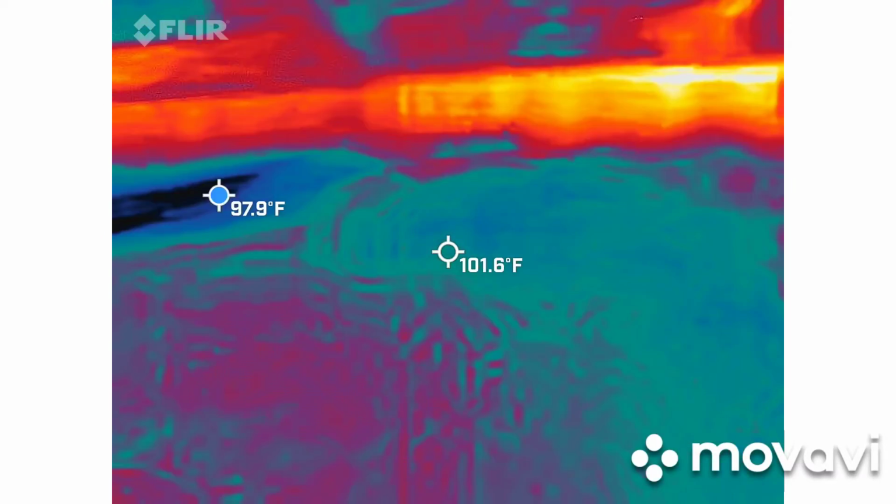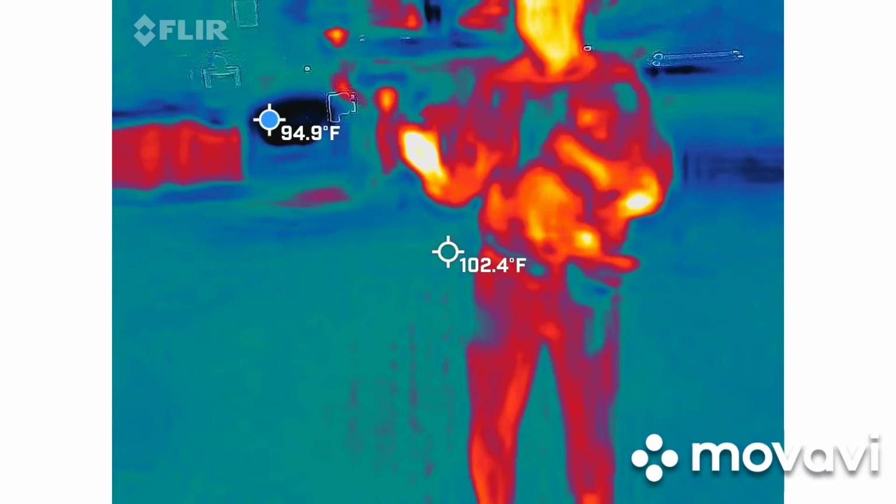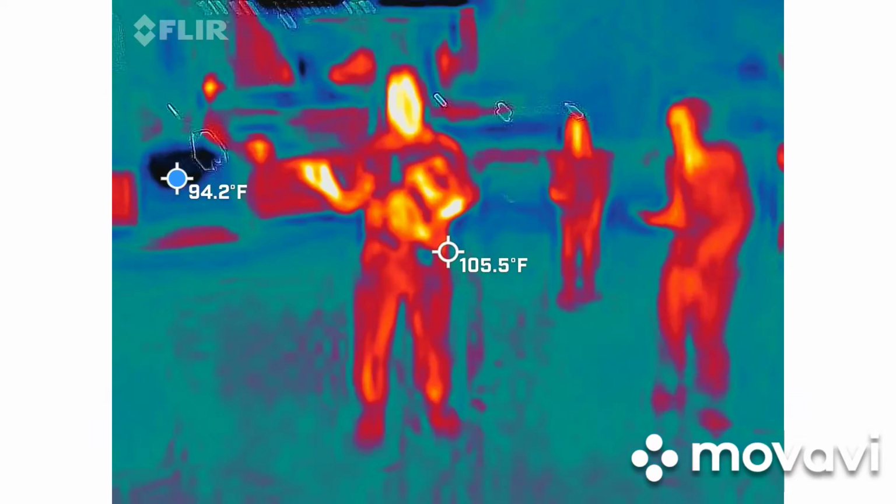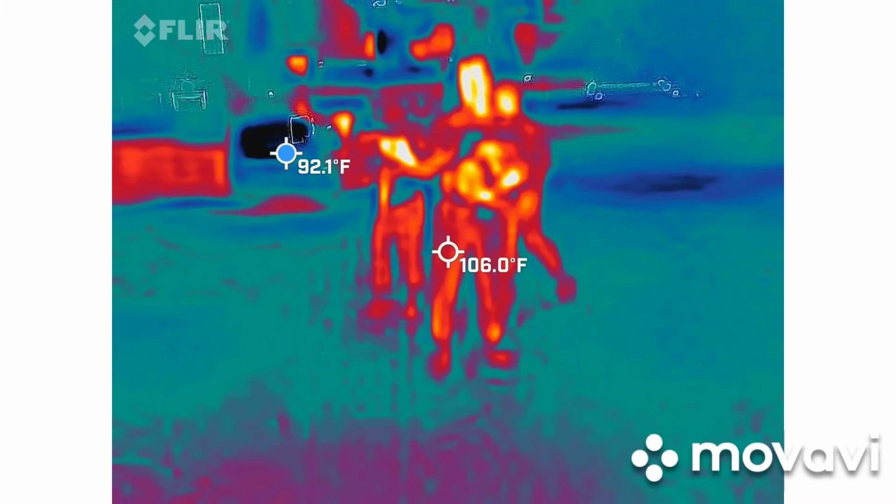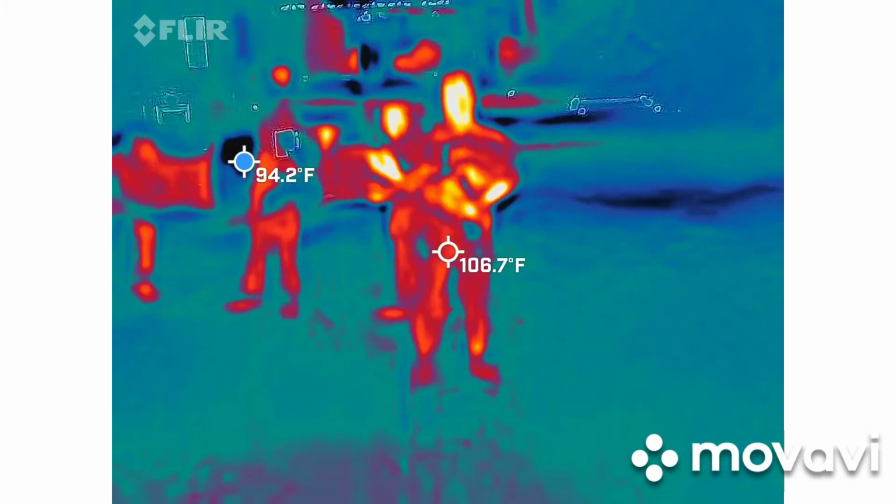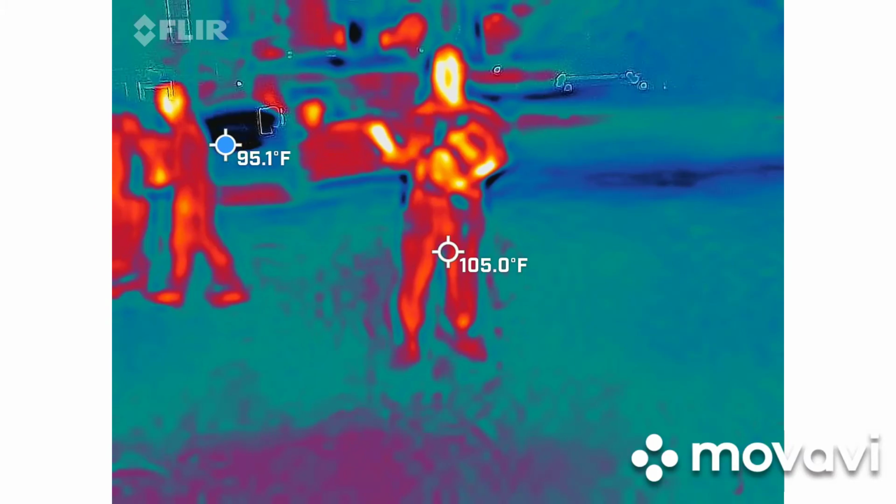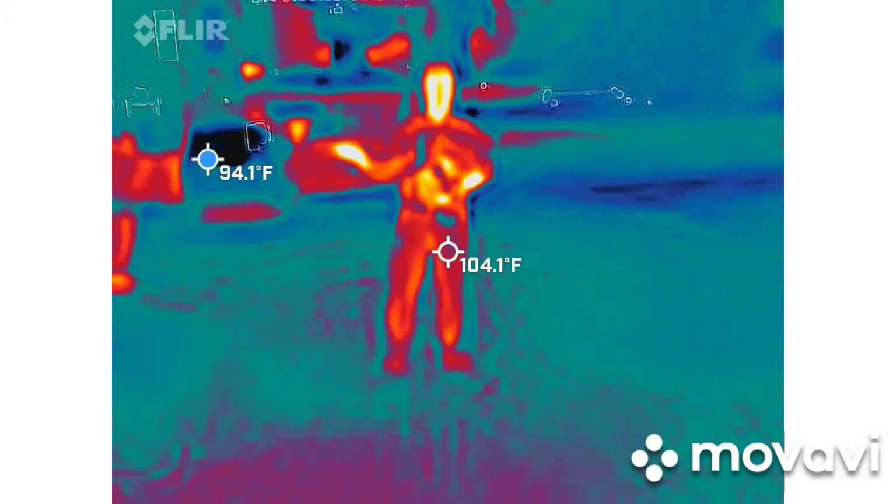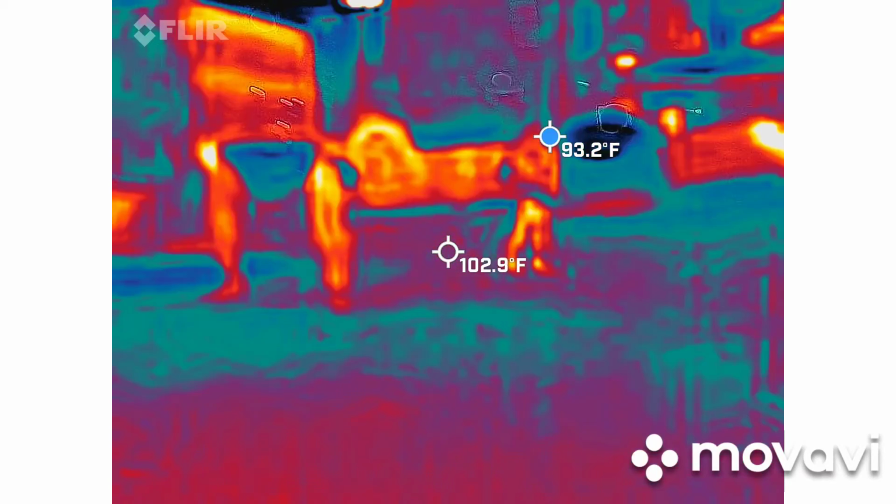Can we get farther away? You guys with the spirit box, do you want me to ask a question for you? Yeah. Do you see anything over here, Paul? Well, I can see your hand raised out because it's a hot spot away from your body, but the device doesn't do anything. So there's like a cold spot around? No, there's a cold spot way over there against the wall.